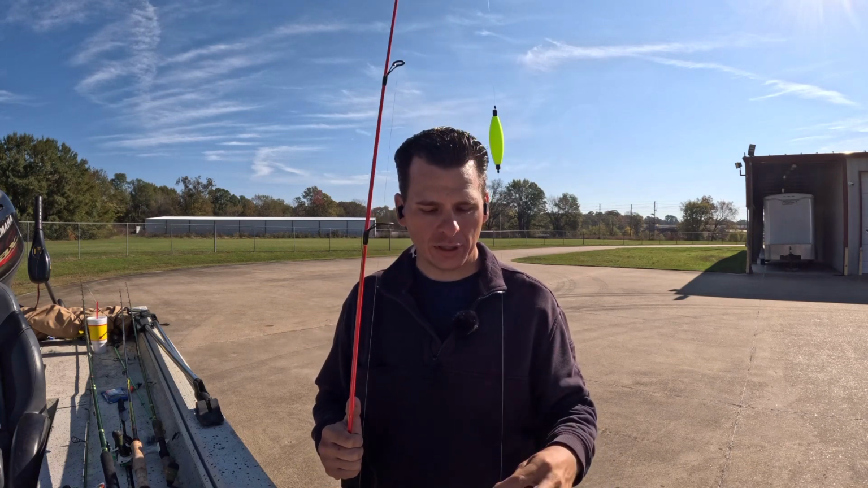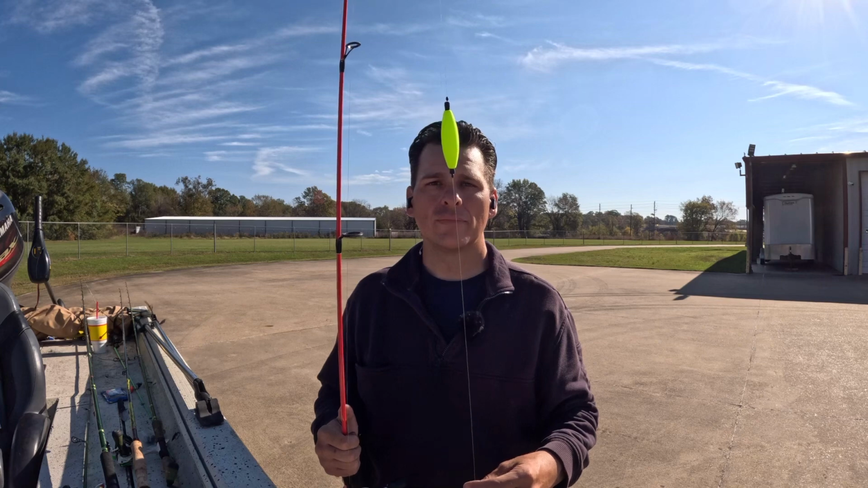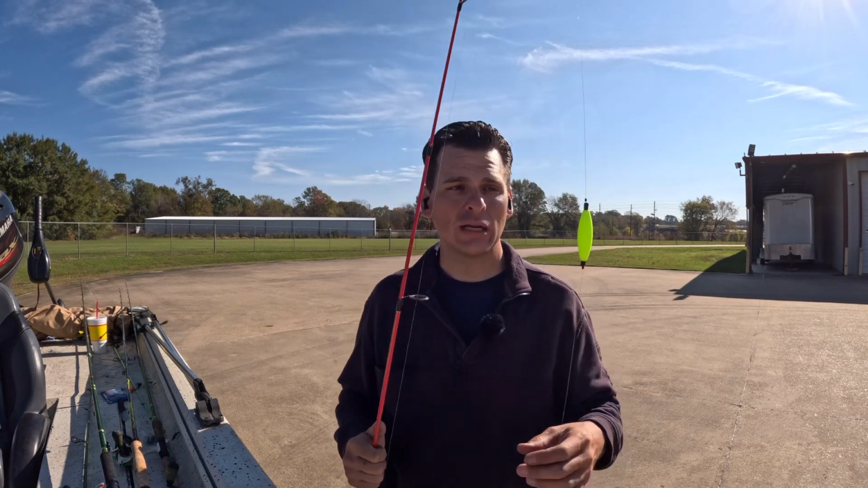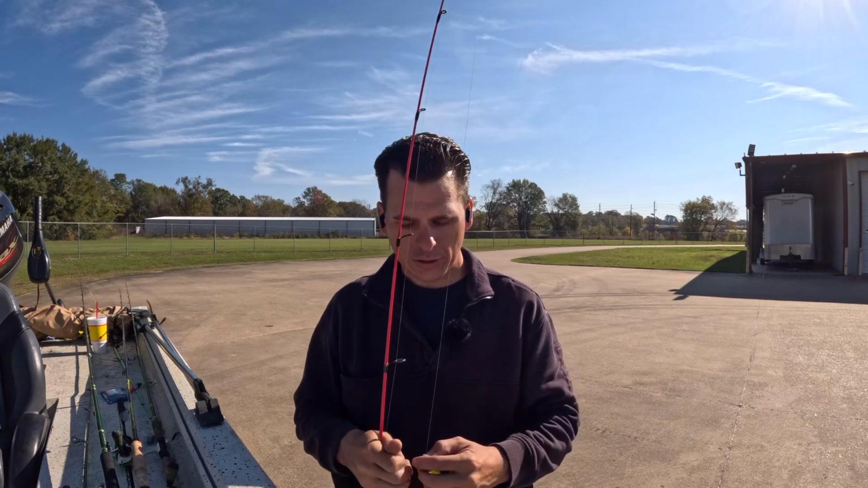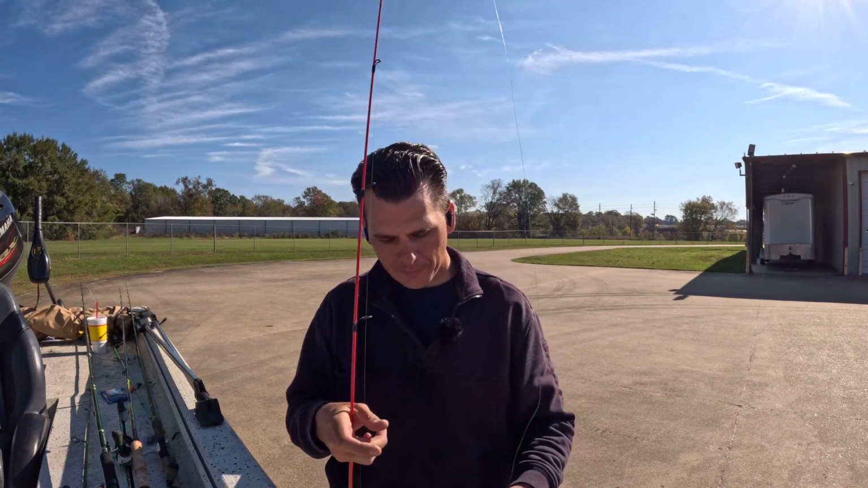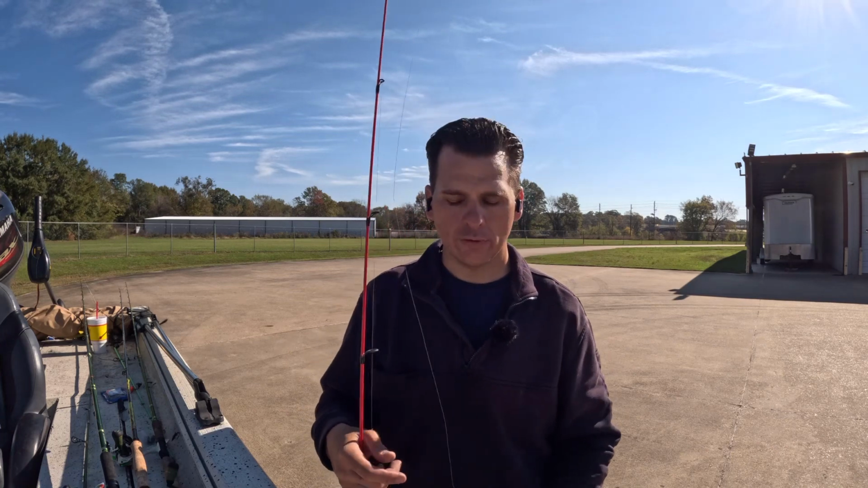The way that I'm going to show you set it up will give you 100% control, unless the wind hits or something like that. But it's super easy to cast, super easy to do anything with. So let me start at the top. I go straight braid all the way down. I don't put fluorocarbon or anything on this.